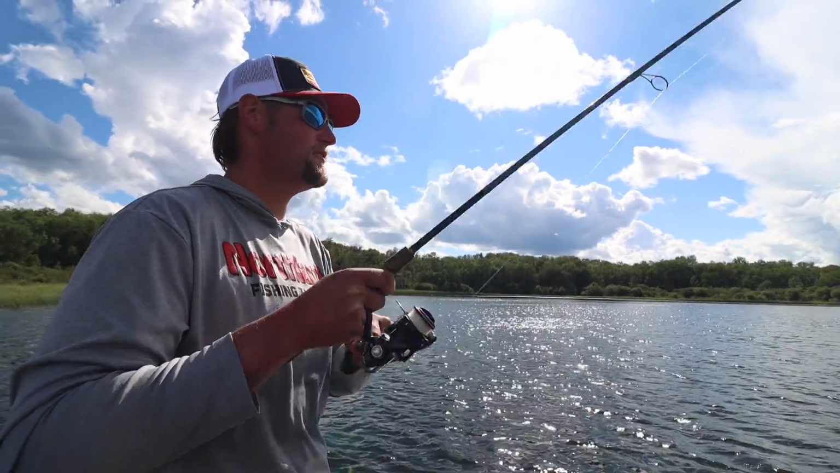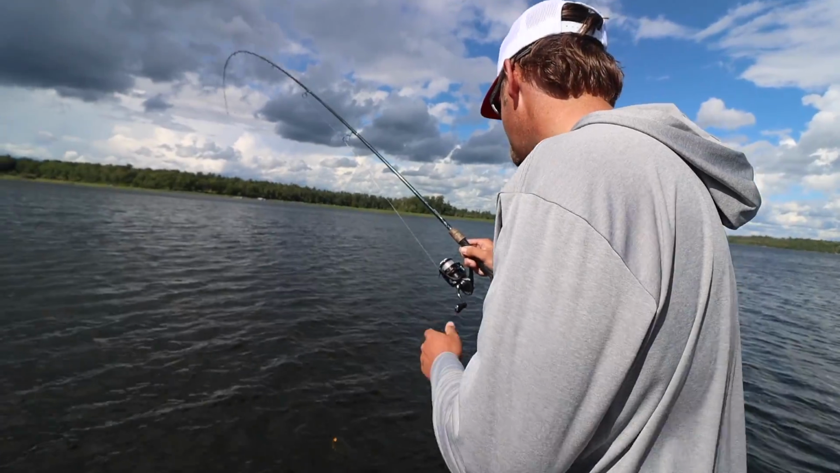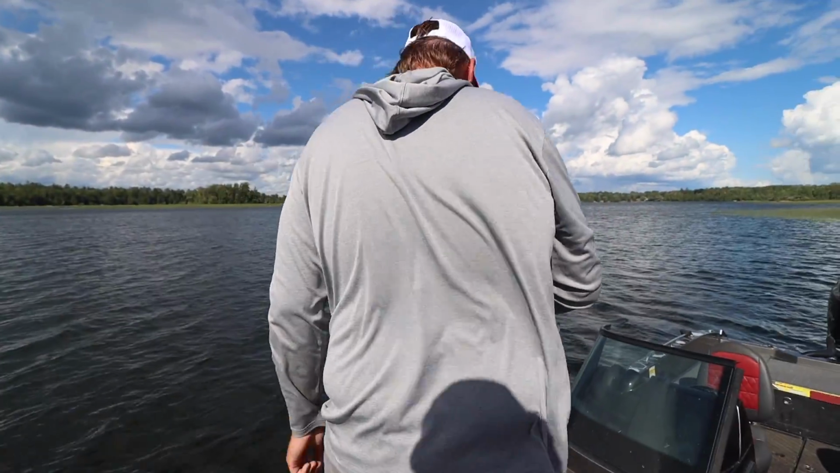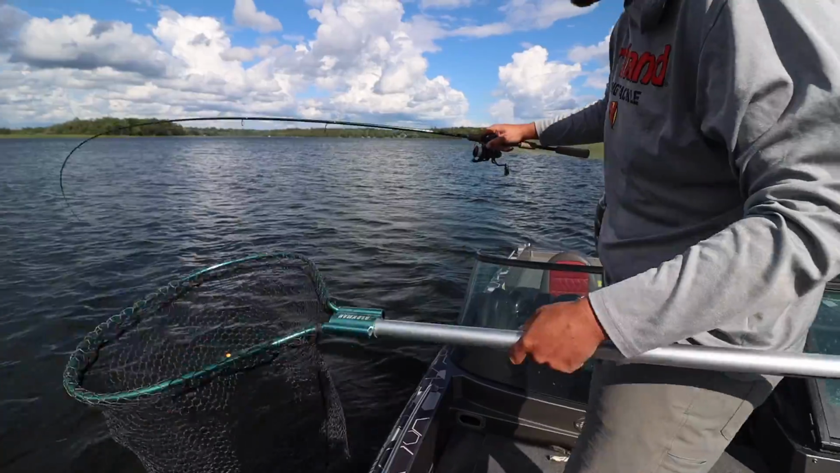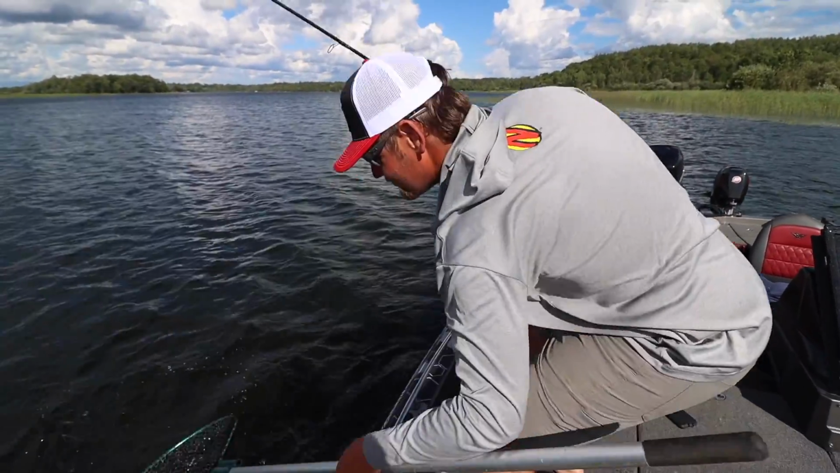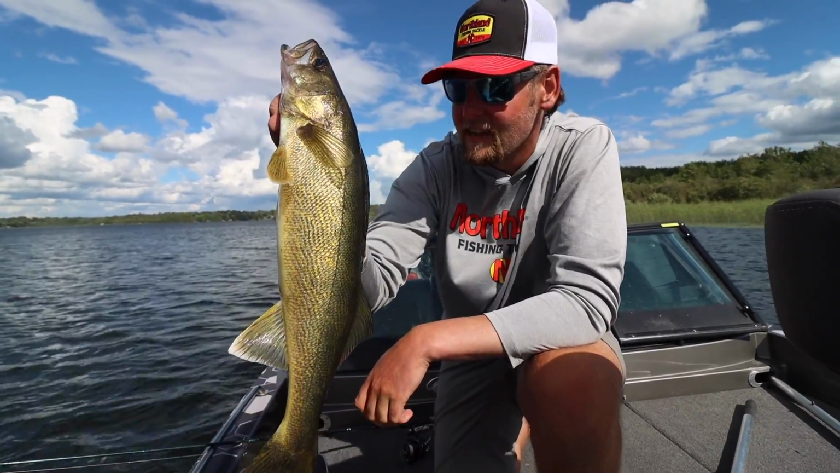Ooh, shoulders. Walleye number 3. Number 3 on the day. I'm gonna flip around here. A little smaller. You can be your own net man on this one. I got him. Get him in. Jig placement right in the front of the mouth. Doesn't get much better than that. Another angry one on the jig.